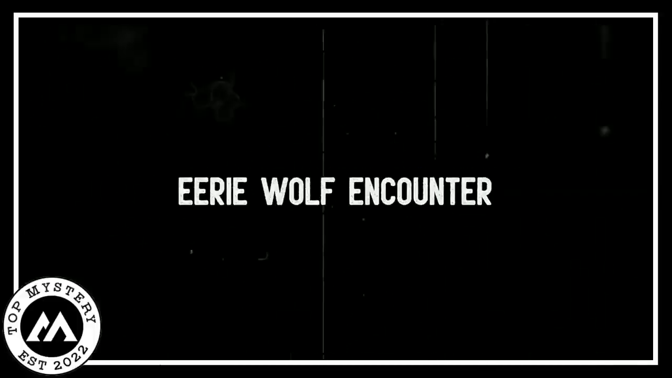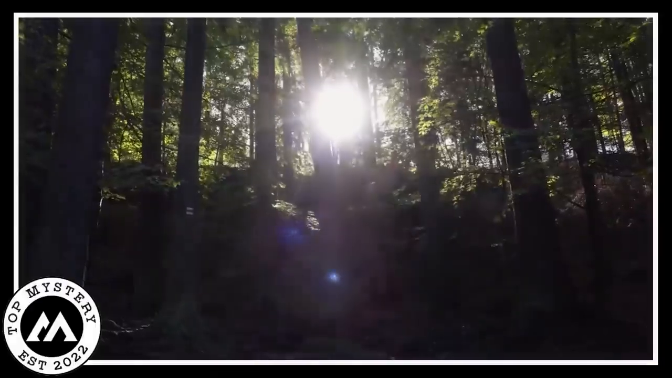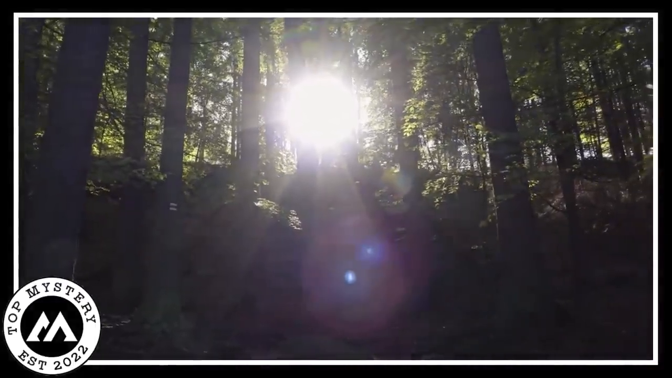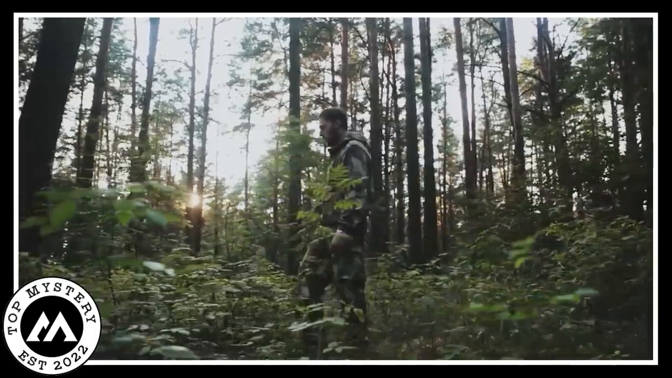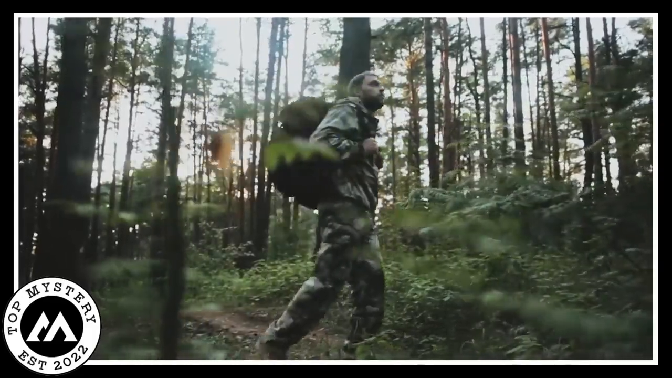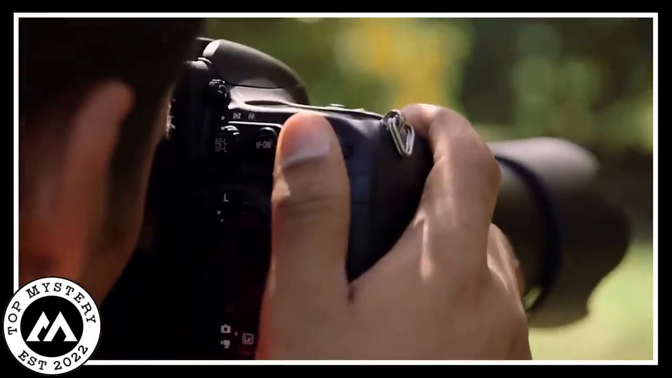Eerie wolf encounter. In an old dark forest where leaves make soft sounds, a story happened. A ranger who watched over the wild alone walked through big trees. In this magical place where real and strange mix, his camera took a scary picture. A thing not from here showed up.